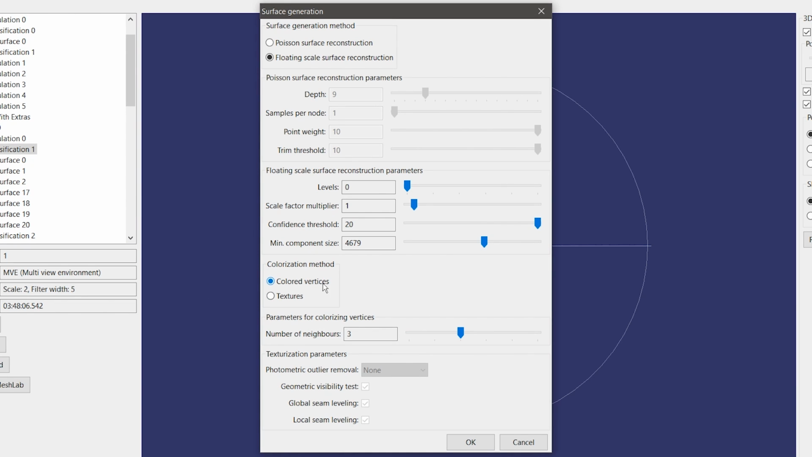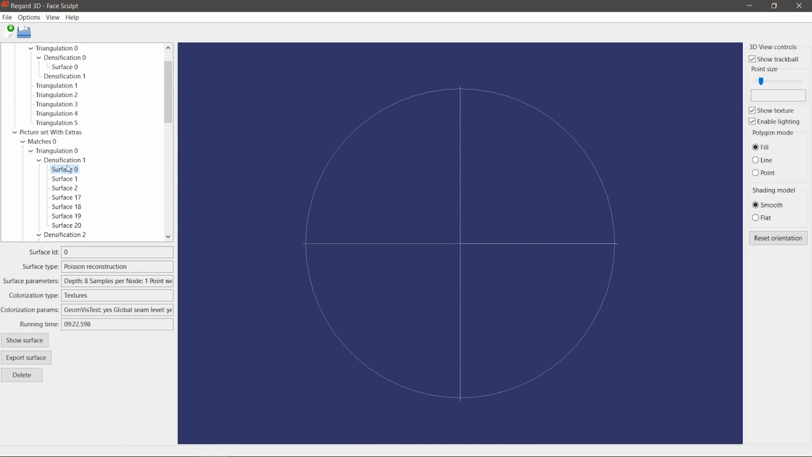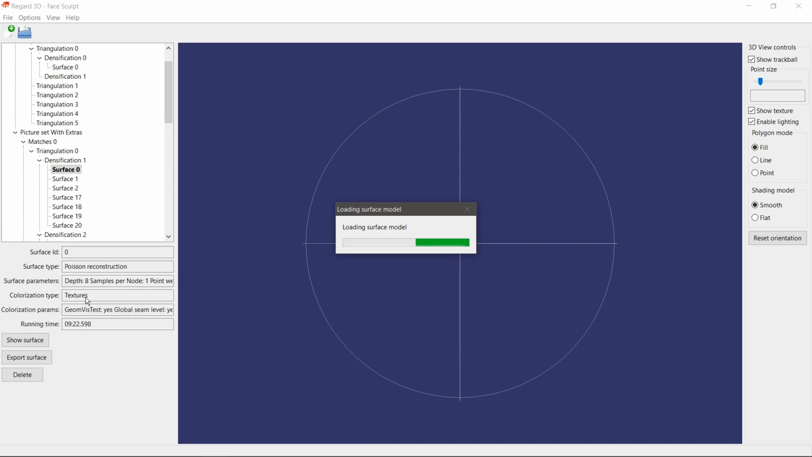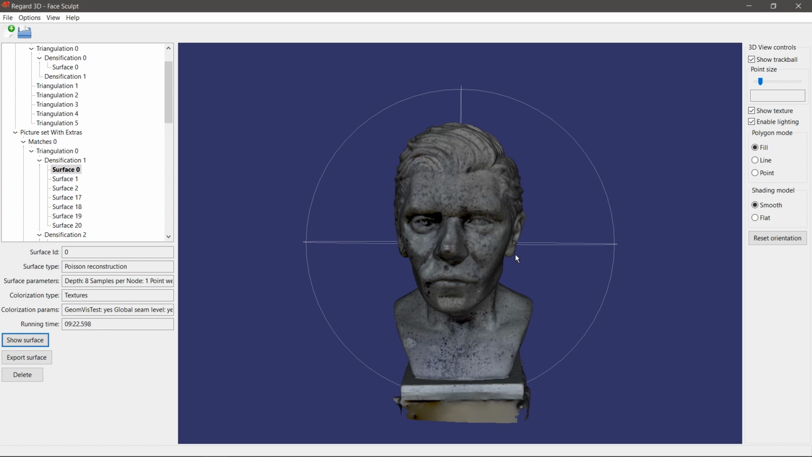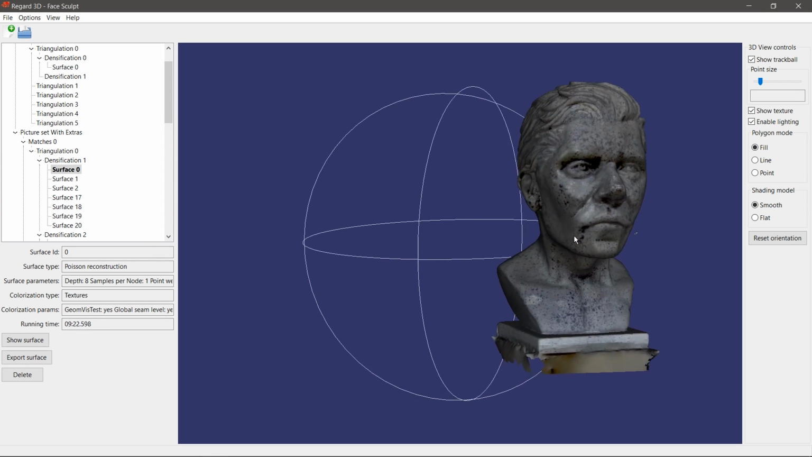Also, another thing to note though, so colored vertices is faster and it's the only one that exports, but textures is the only one that will really let you see the model. So I'll show you what that looks like. Let me hit cancel. So let's see, this is Poisson reconstruction with depth 8. So that's what I usually start at because it doesn't take too long. You can see it only takes about 10 minutes.